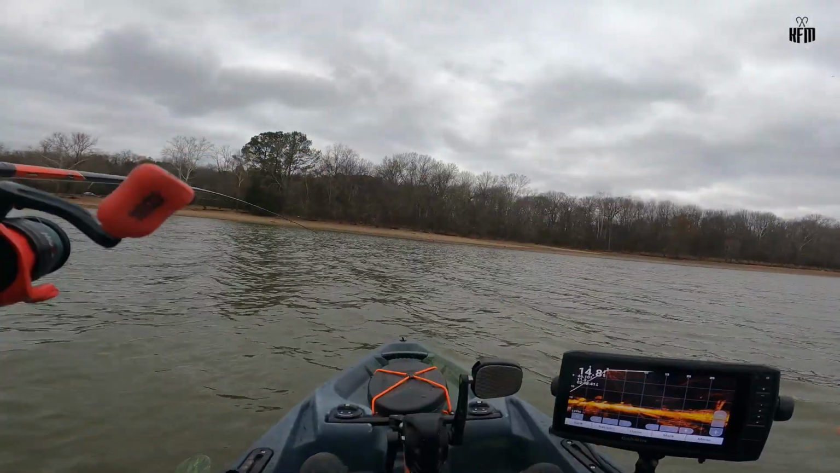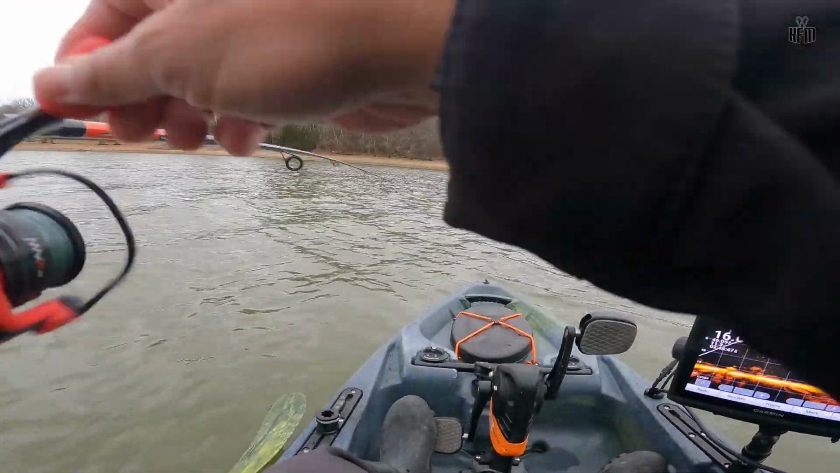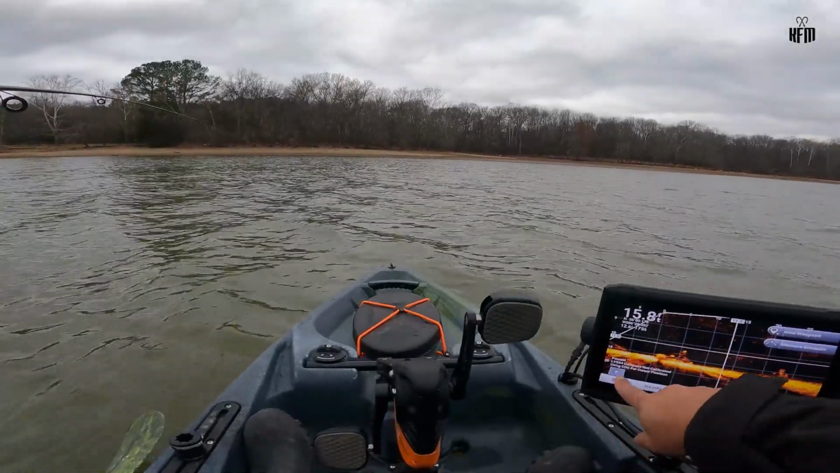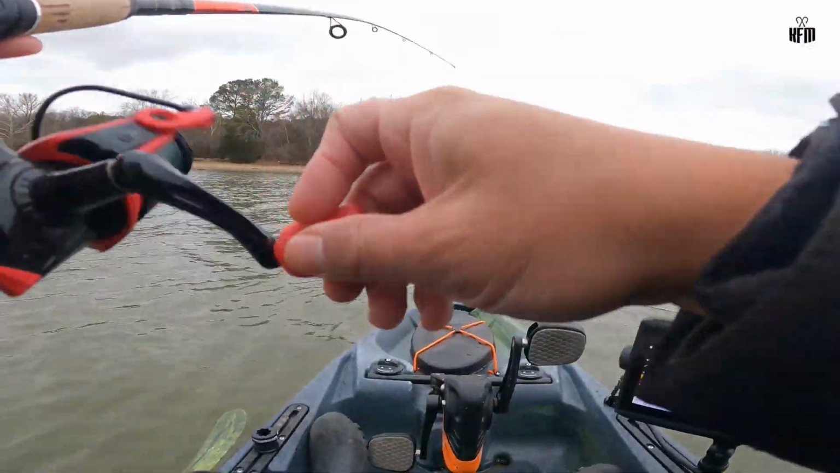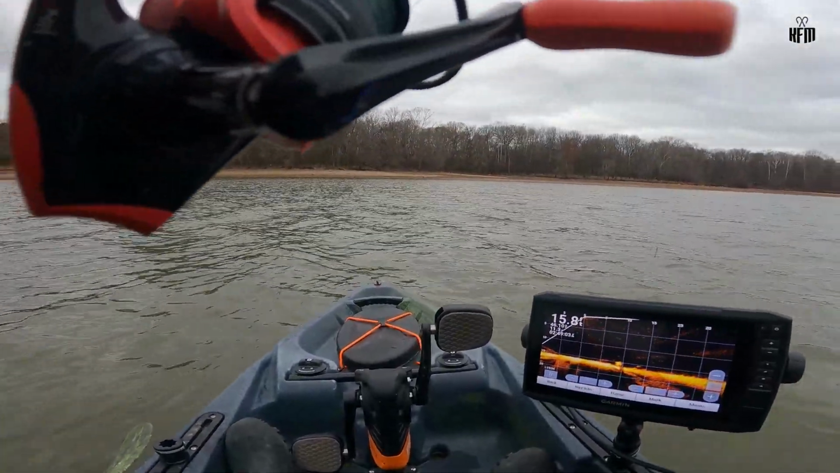There's a fish. Got a fish. Look at that, guys. It's a bigger fish. Same area where I got the other one. Look. He's coming up. He's coming up. The bigger fish.